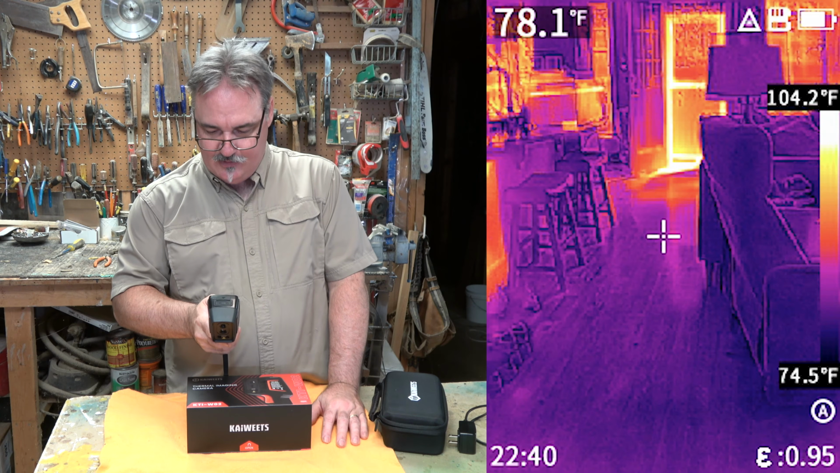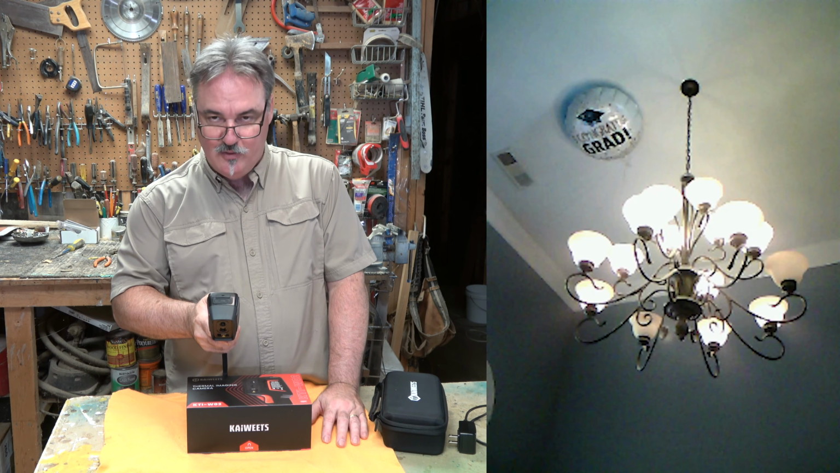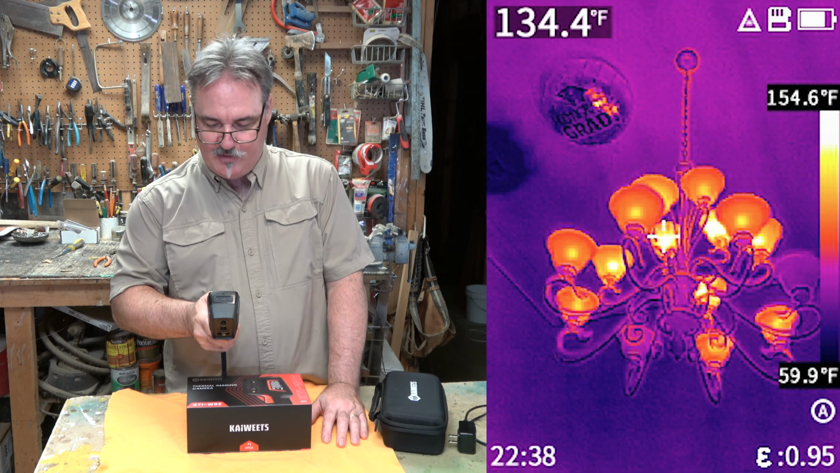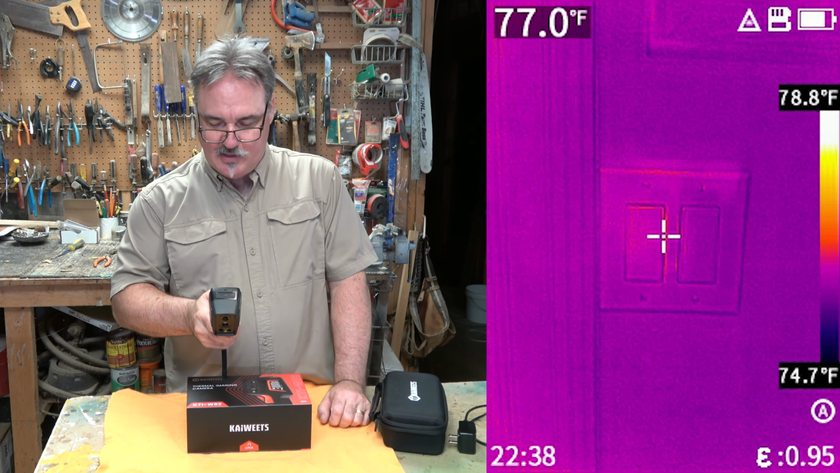But we've got a nice picture of my hallway behind my bar there, and there's the Mylar balloon. You can have a look at that. You can actually read on there. I think it's congratulations or something. I've got a dot in the middle of the camera here, but okay, I was looking at light switches, but